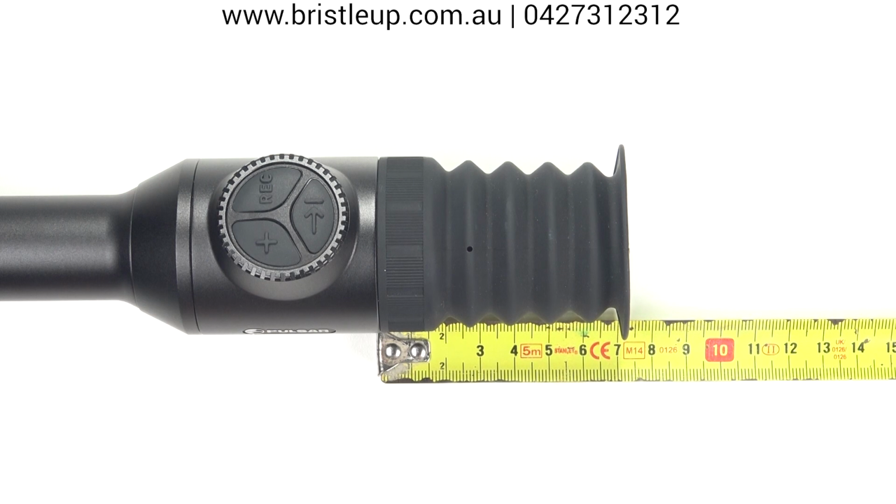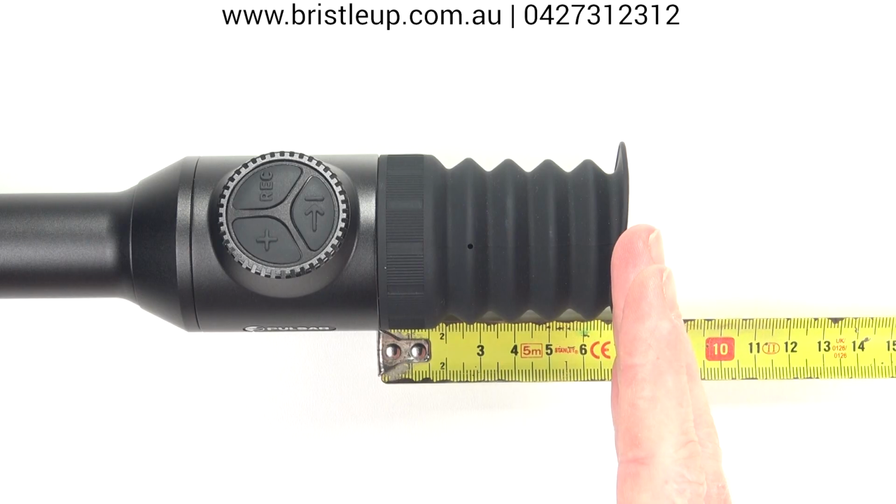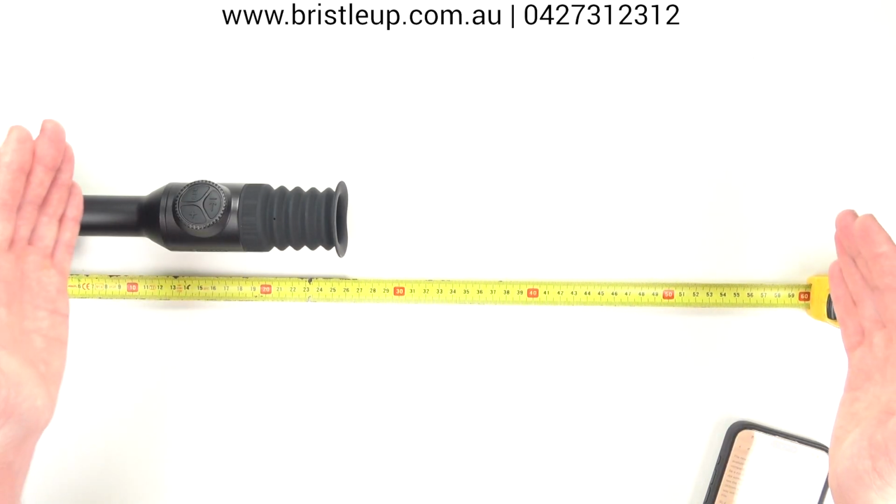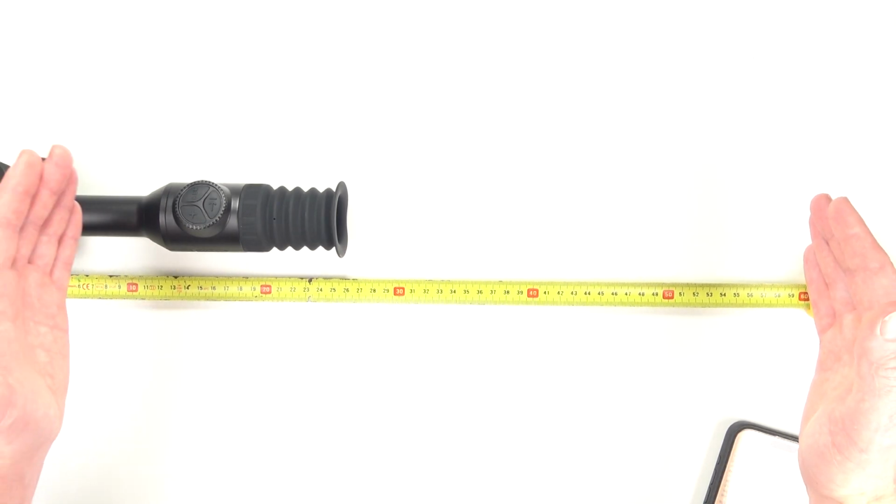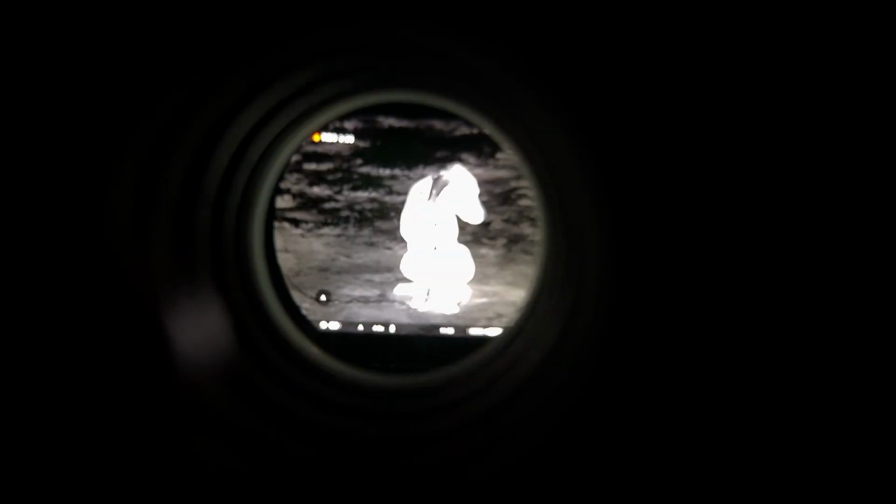I did some eye relief measurements and found that you can see the full screen out to 65mm, 75% of the screen out to 265mm, and at least 50% of the screen is visible all the way out to 565mm. Pulsar has done an amazing job with the eye relief, that's for certain. So if you're one of those shooters that likes to sit right back off the cup of your scope, or you're shooting with higher calibers where you want to be sitting back further, then a Thermion may be the right choice for you.